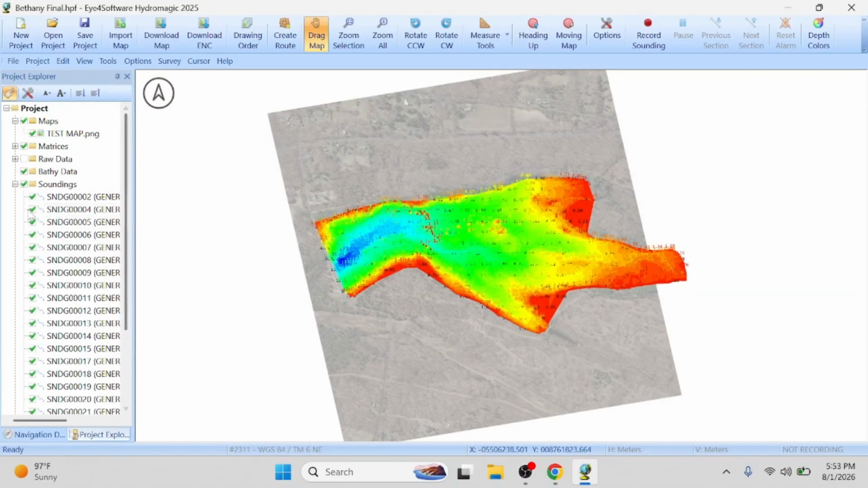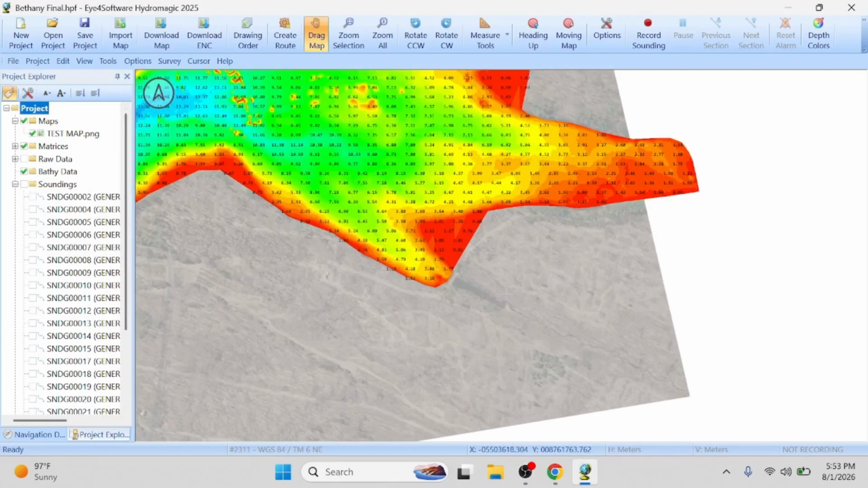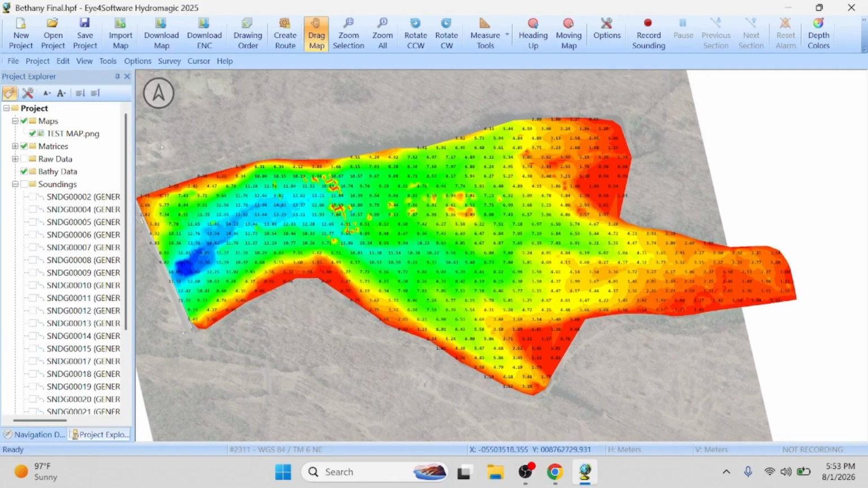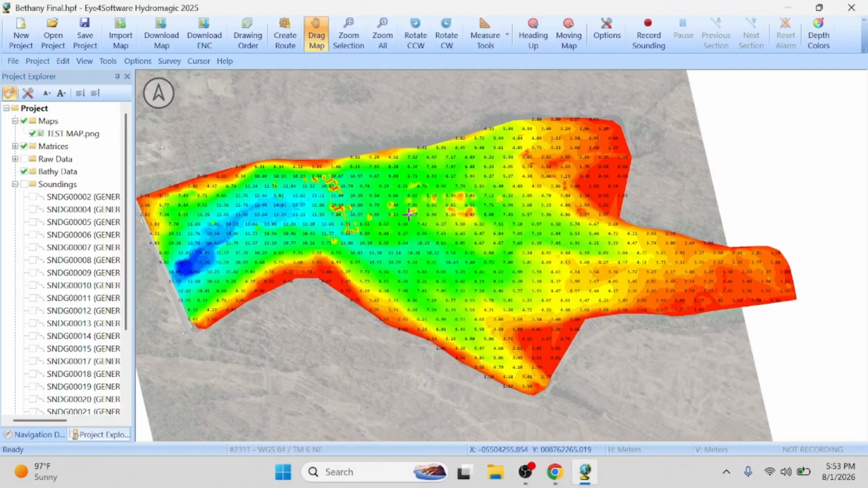Okay, here we go. I'm going to remove the sounding images right now and zoom in. What I like to do is display in the lower right hand corner the row height. There we go. We have north up.